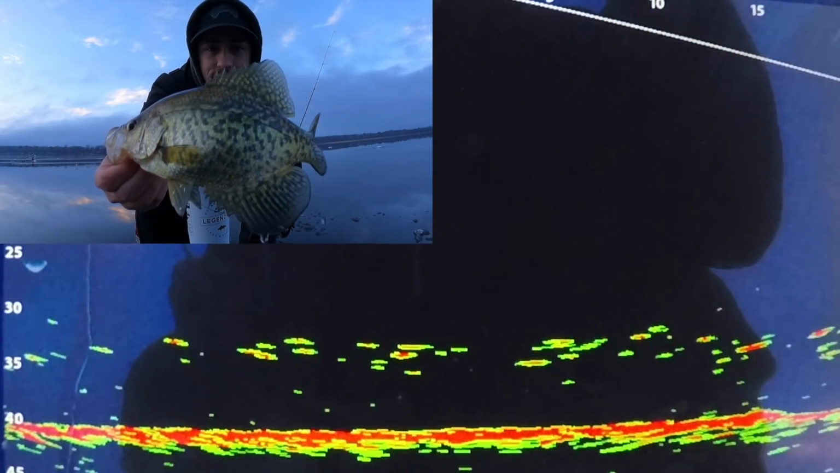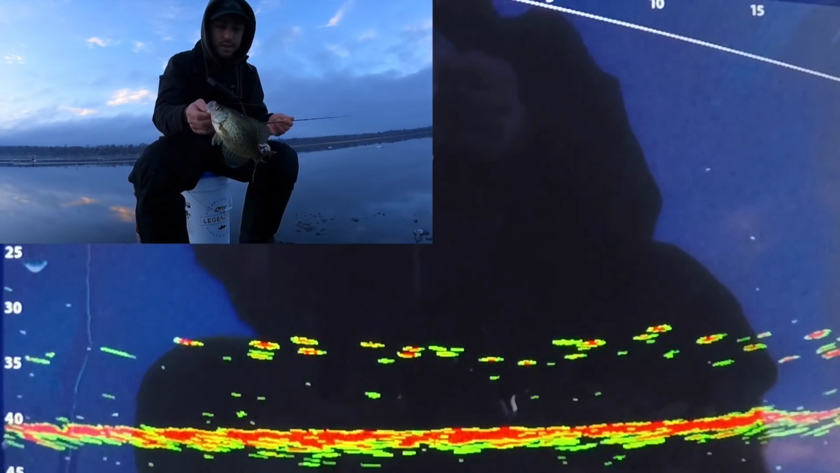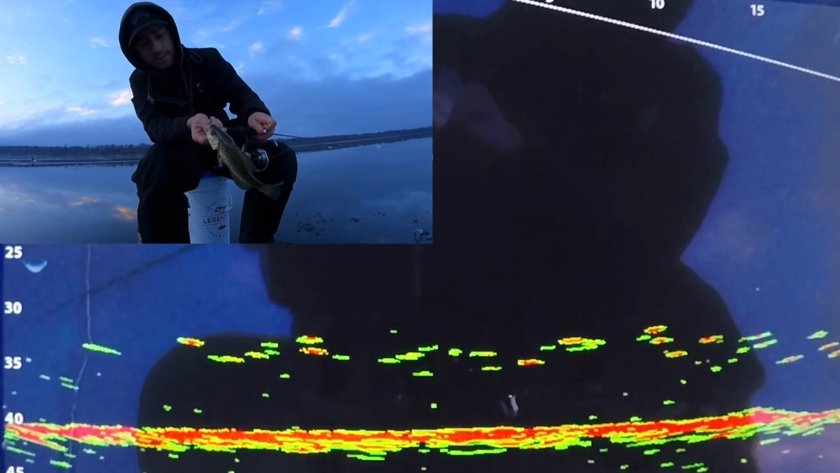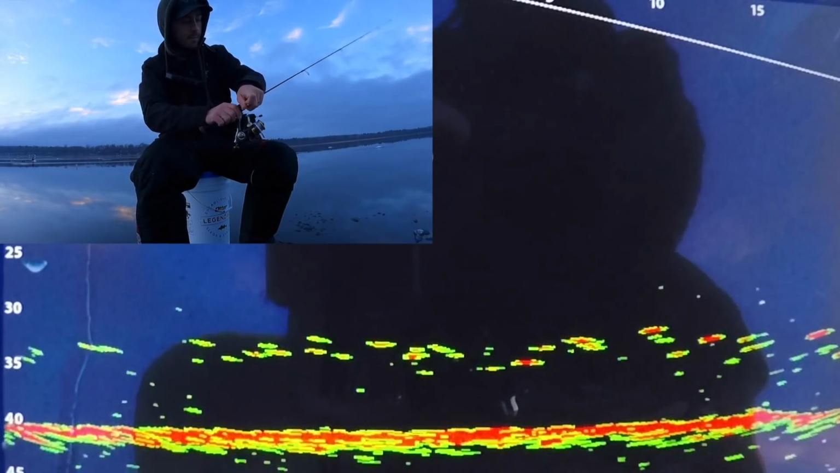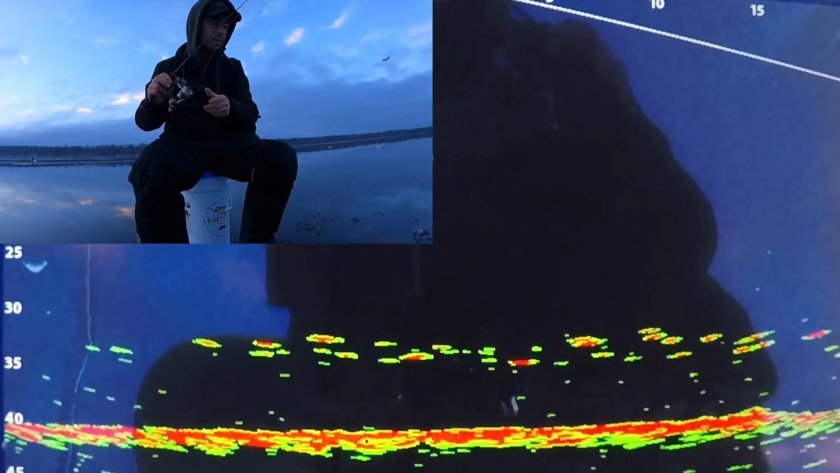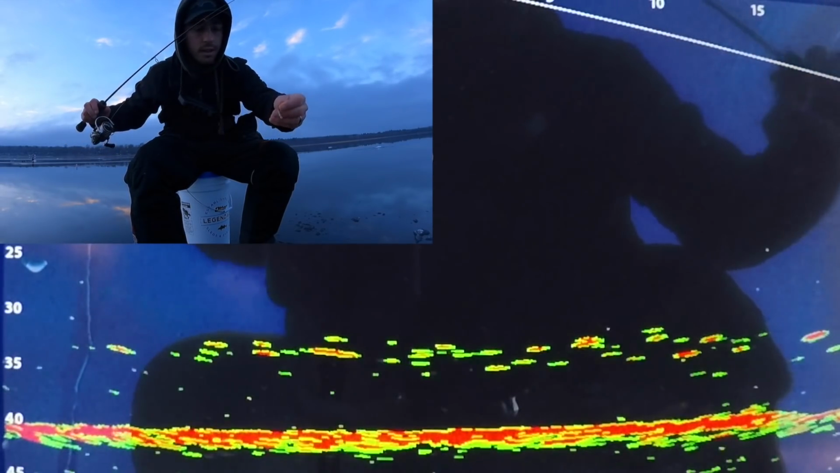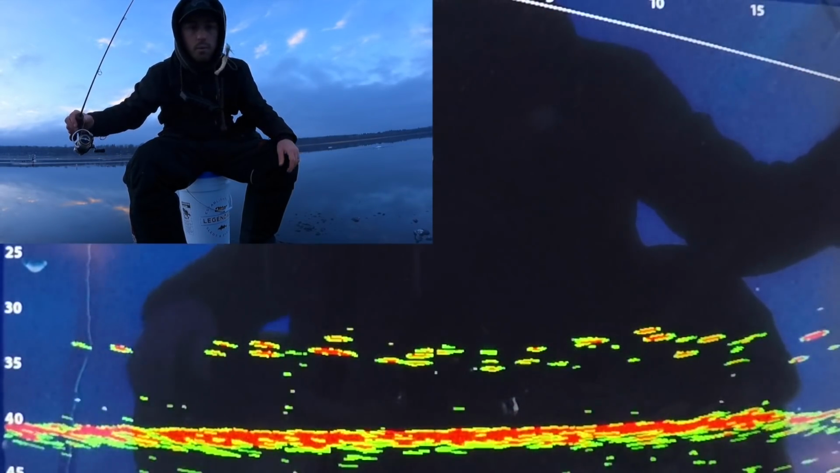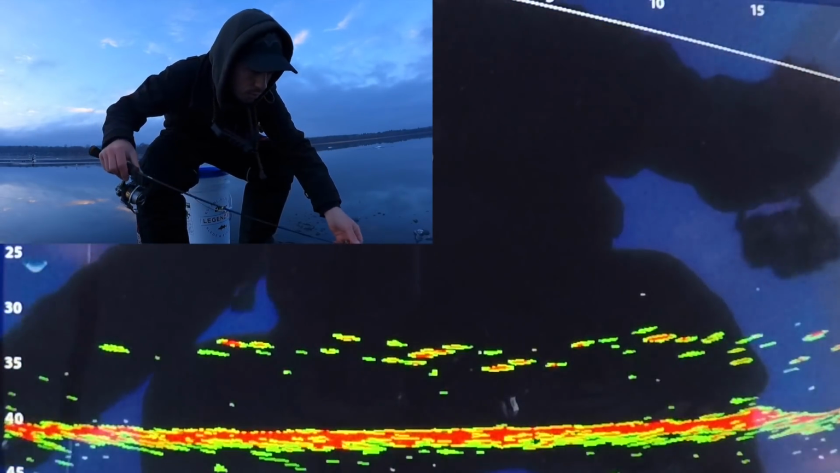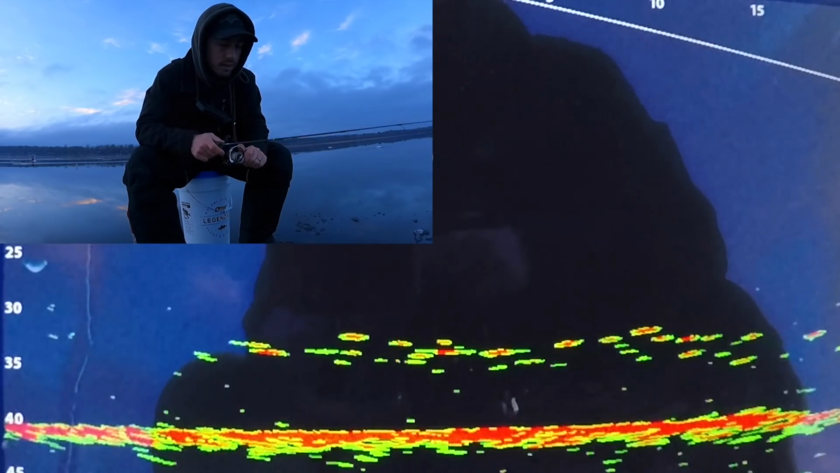Another decent eater size fish right there. Kind of a carbon copy of that last fish that we caught. So it seems like the color change made a difference. Going from the bigger fly that was a little bit bigger but also orange and chartreuse to something that's just plain white. I have a waxworm in this case. I had a waxworm before as well, but sometimes it's tiny little changes that can make all the difference.